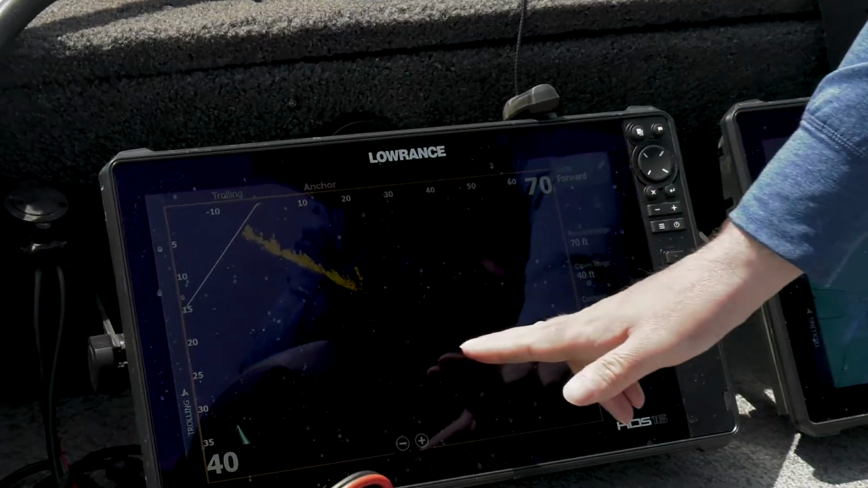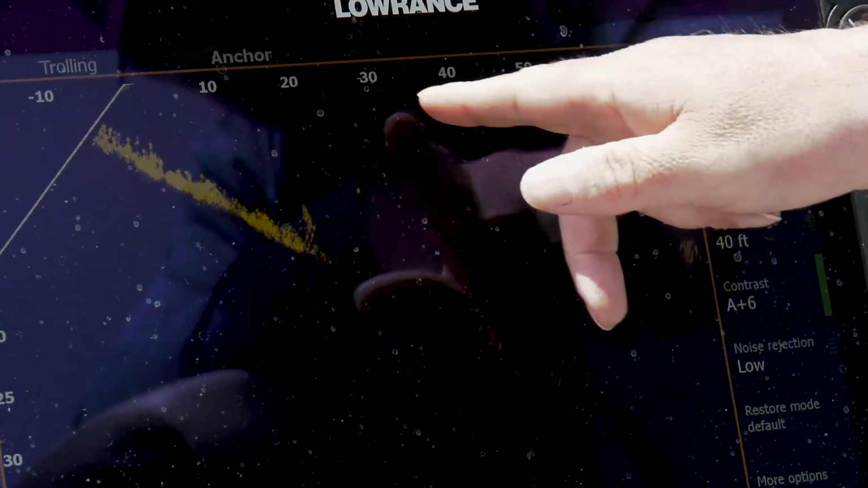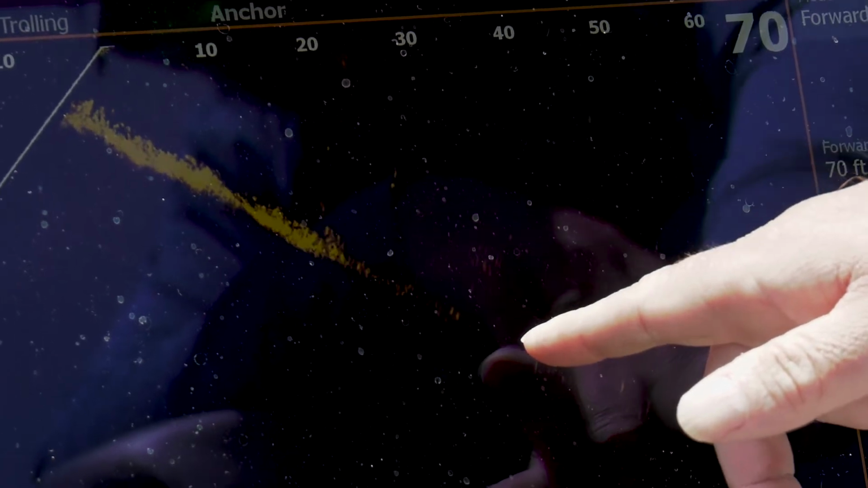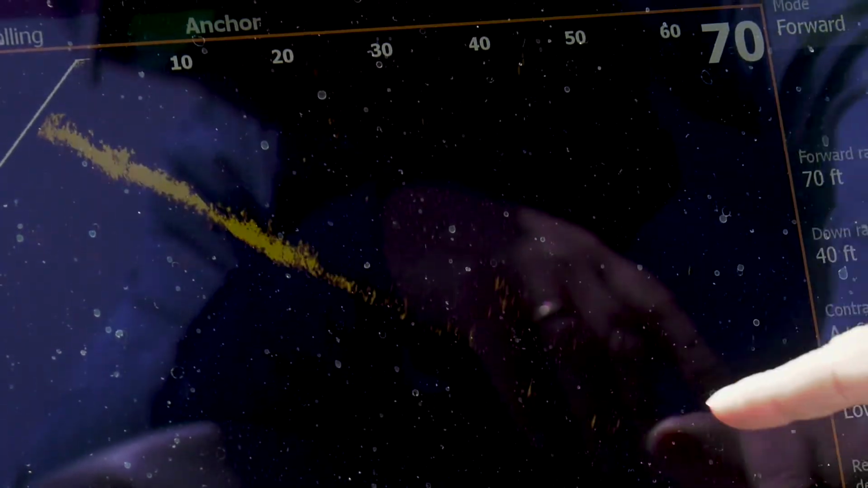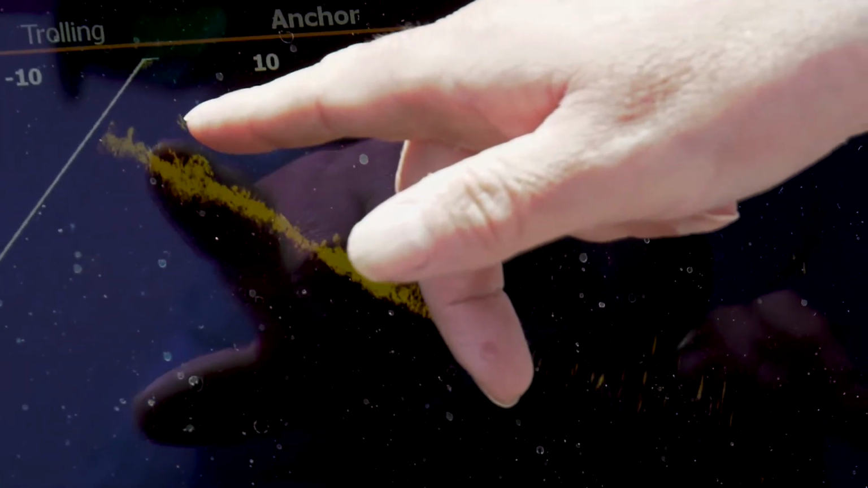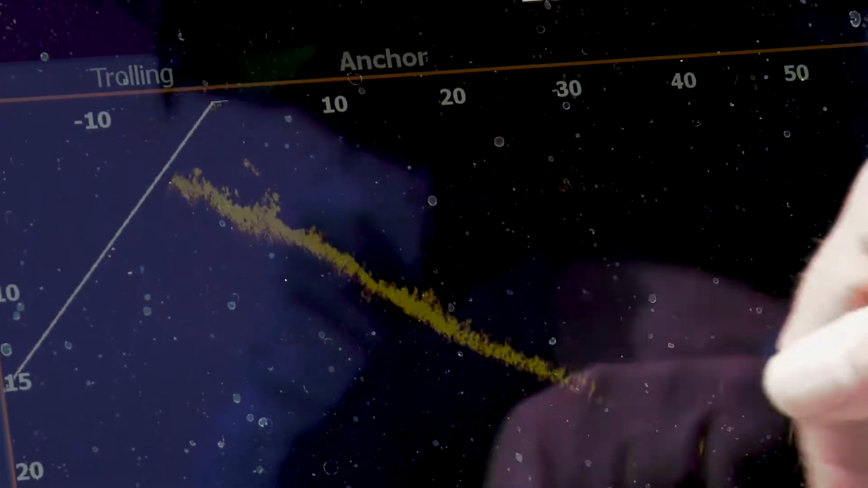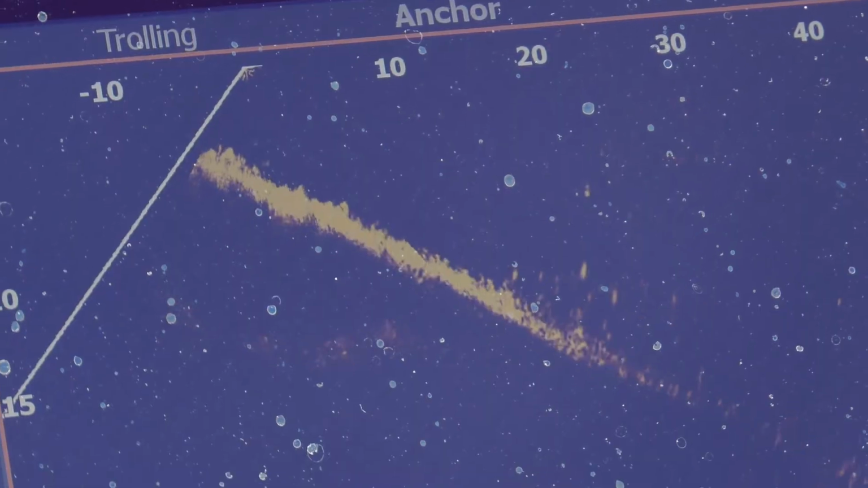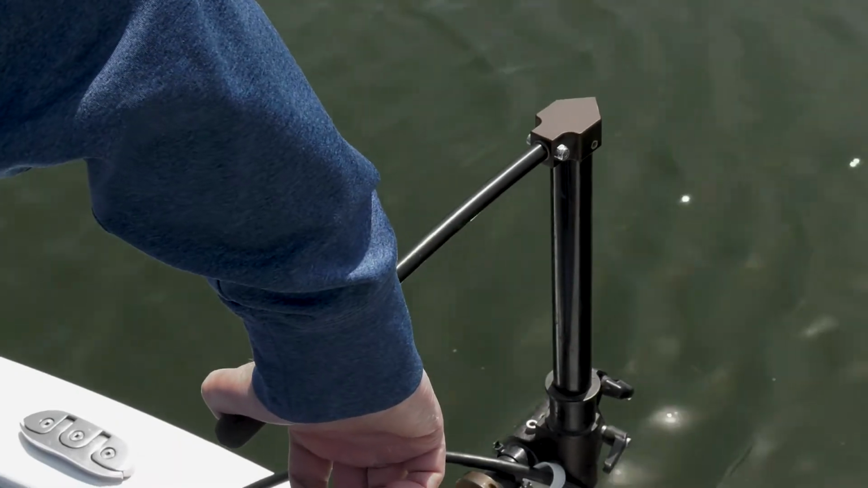Now this is the bottom. This little band of clutter right here is the surface of the water. You can see once we get out past 30, out to 40 feet, you lose a lot of your definition. Now this little clumpy stuff on the bottom, that's probably weeds. And so for these crappies, they're up off the bottom, and so usually they'll show up really well.